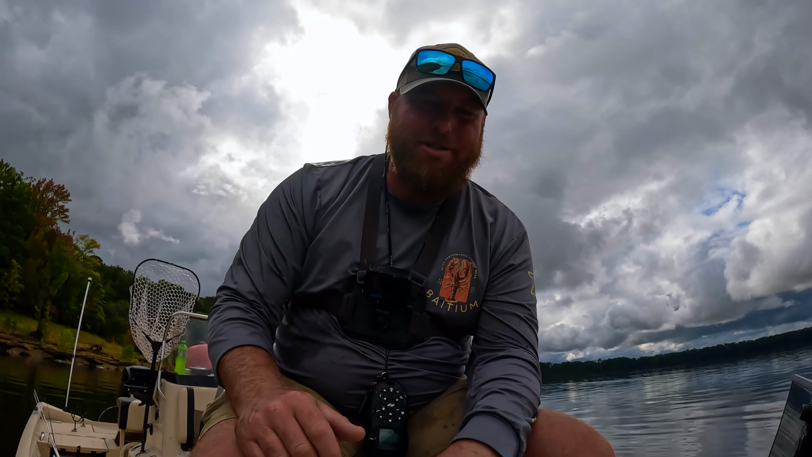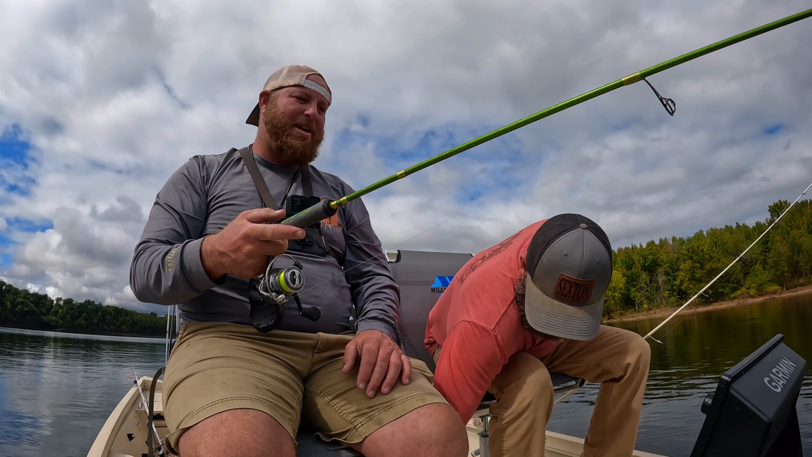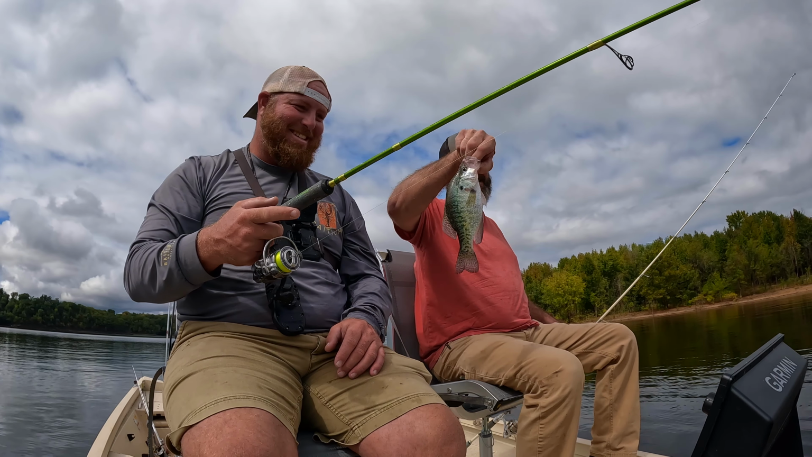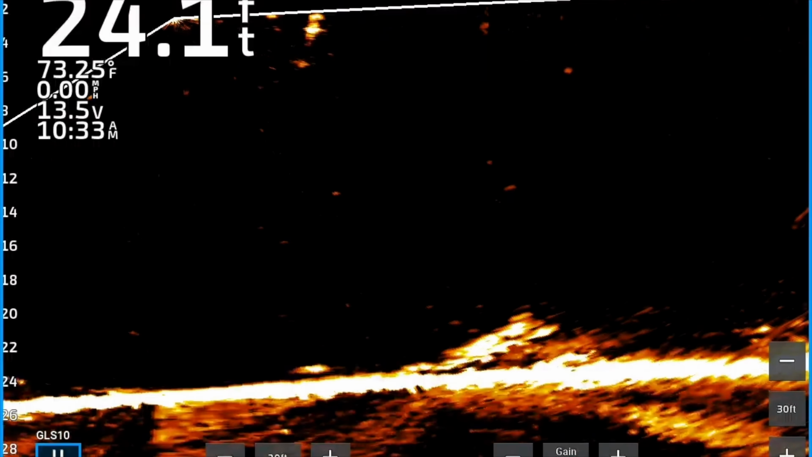Trevor got one ripping drag, y'all. Sounded like a pretty good fish. Ain't caught him yet. Still trying to catch him. Yeah. Oh, that's a big one. That's a big one. Oh, that's lively, Trevor. That's a good crappie.